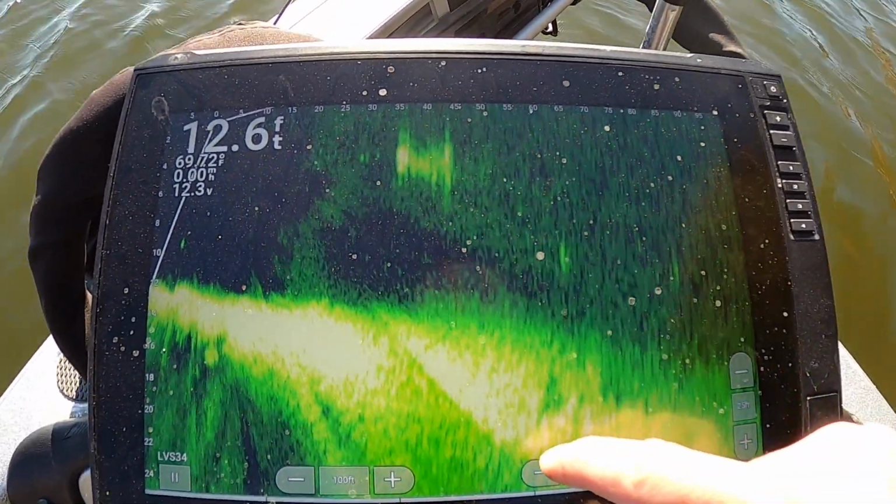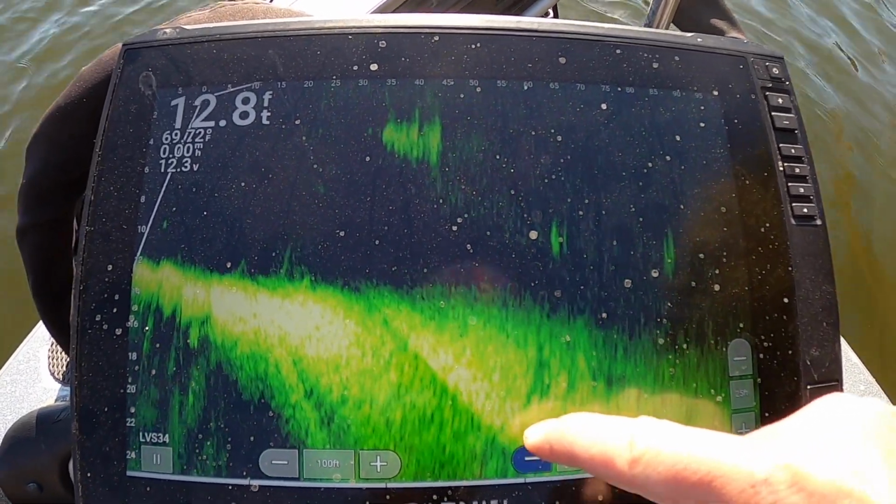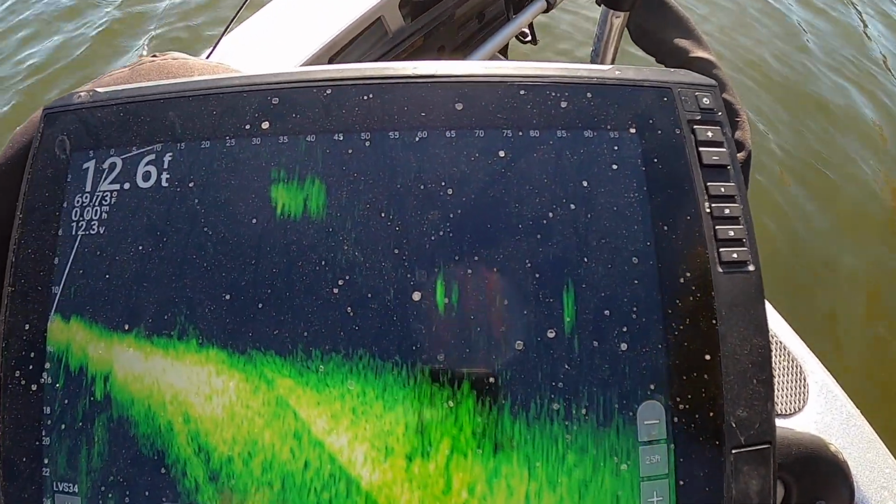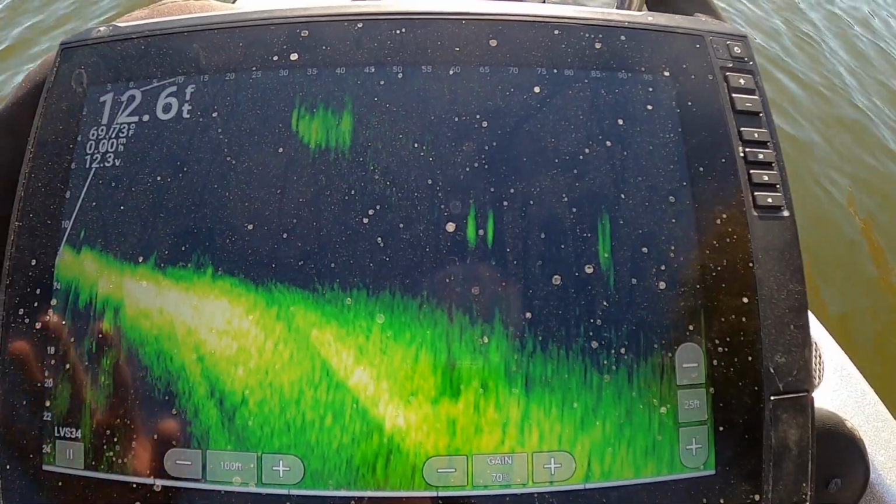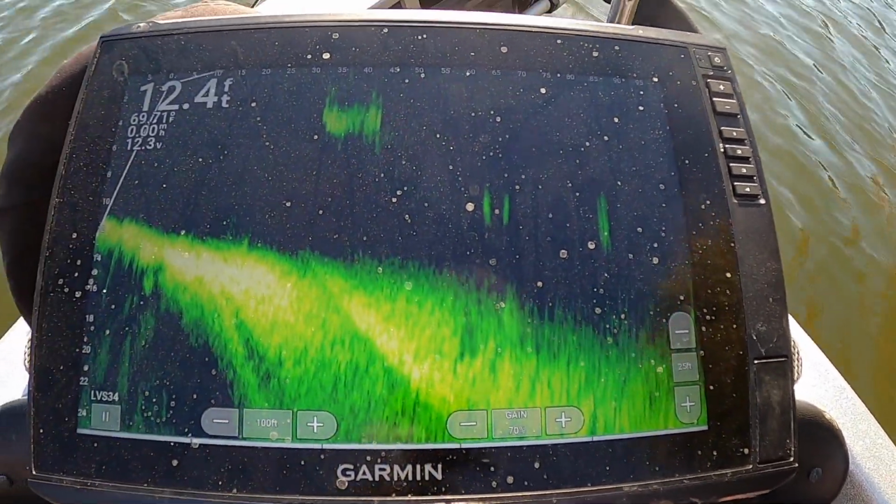So I normally run that around, like I said, 70% or so. Depends kind of on your water clarity. If you have a lot of what I would call junk in the water, things floating through, you're gonna want that a little bit lower, and that's gonna help kind of filter some of that out. But there's also settings we'll get to here.